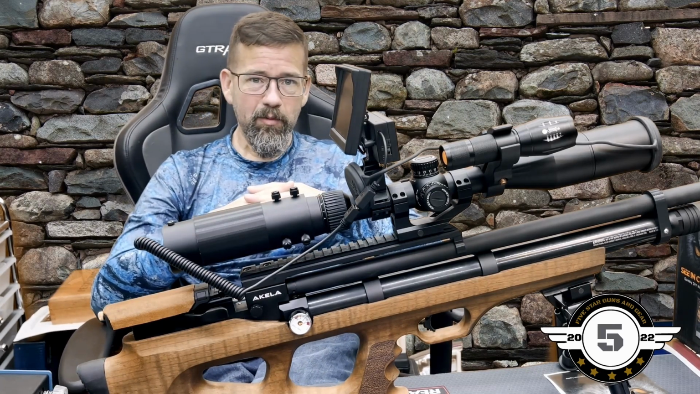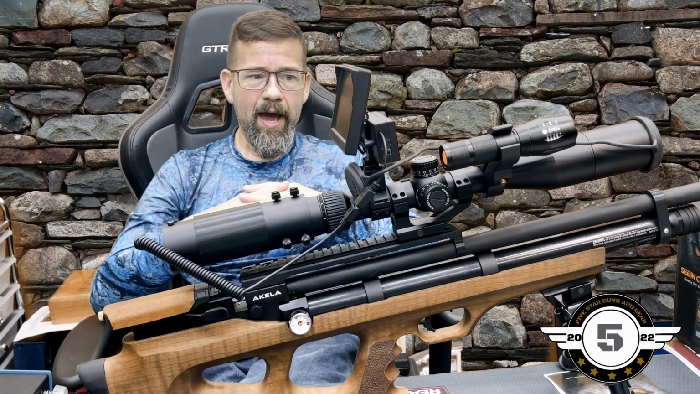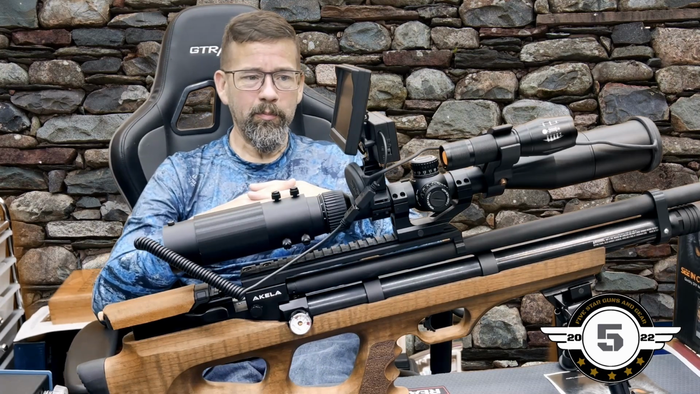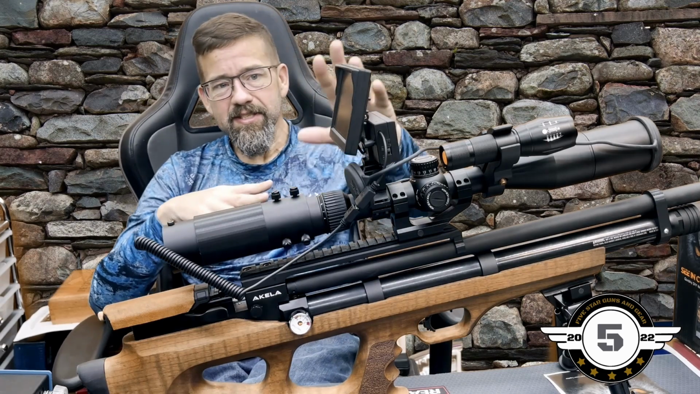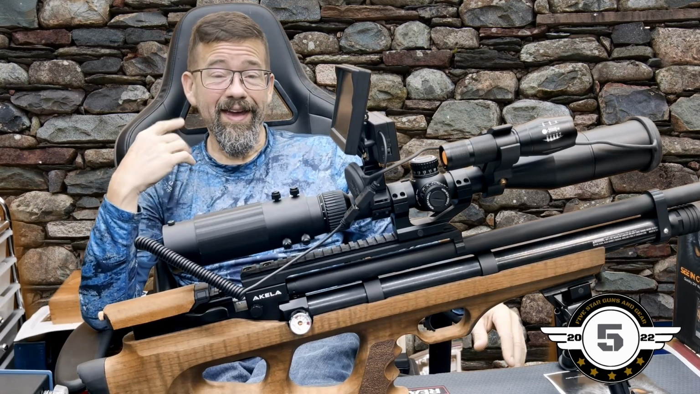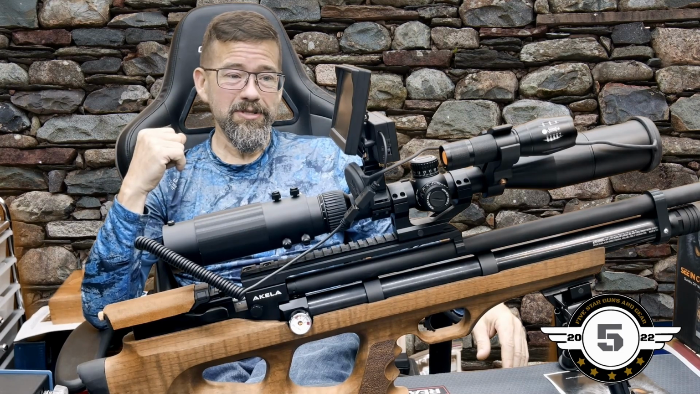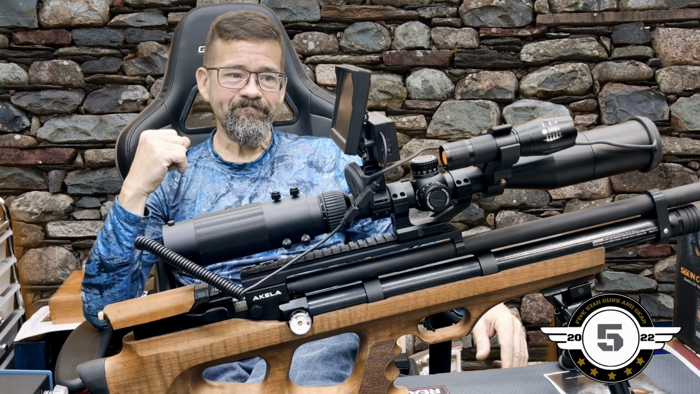It's not going to make everybody happy though. I'm going to set it up on just a plinker around here for pesting and stuff like that. Just something fun. This is something you have for fun. Somebody looks at it and they're like, "What is that on your gun?" Hey, it's a conversation piece. That's for absolute certain.